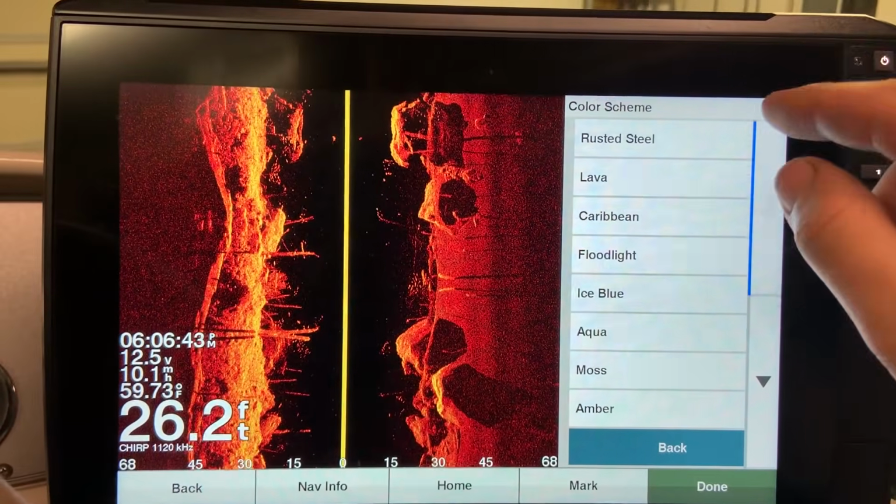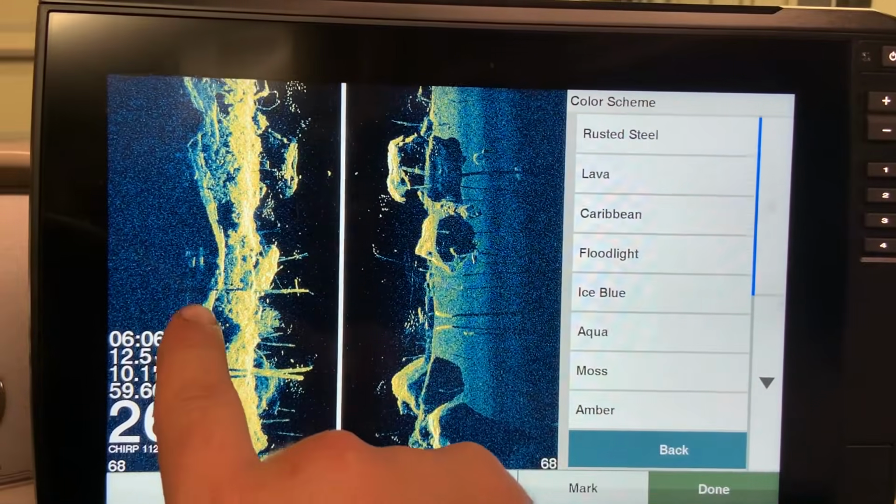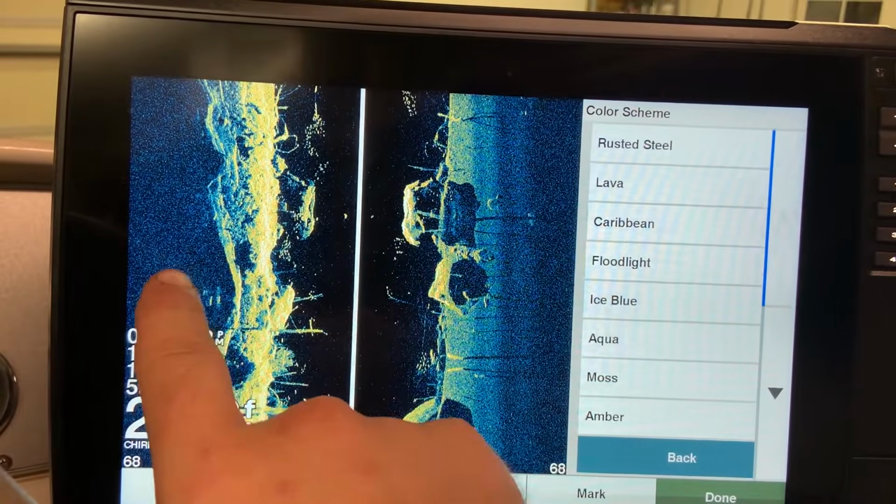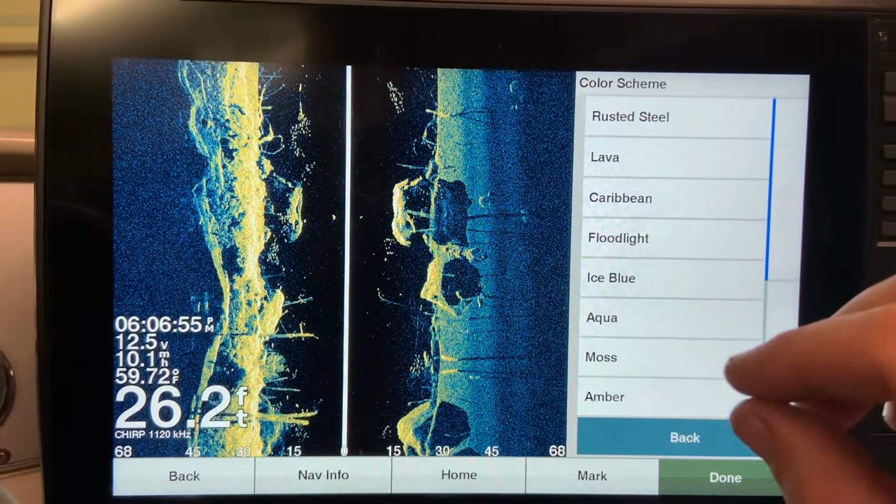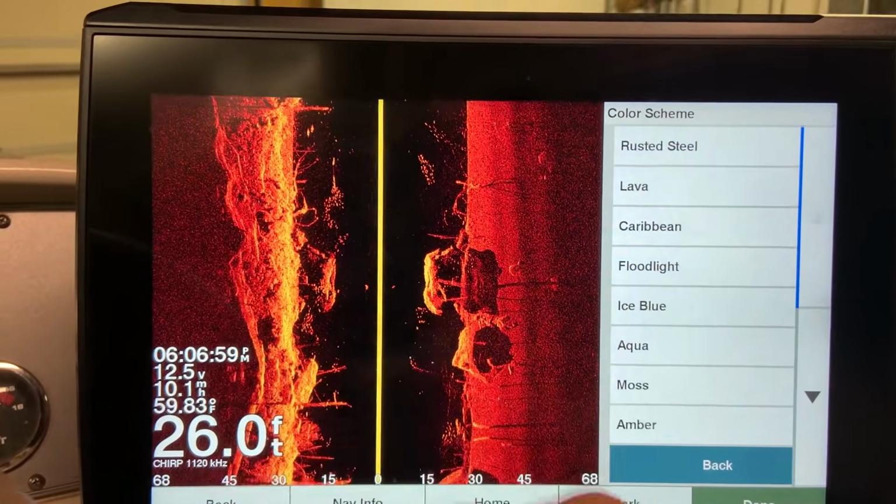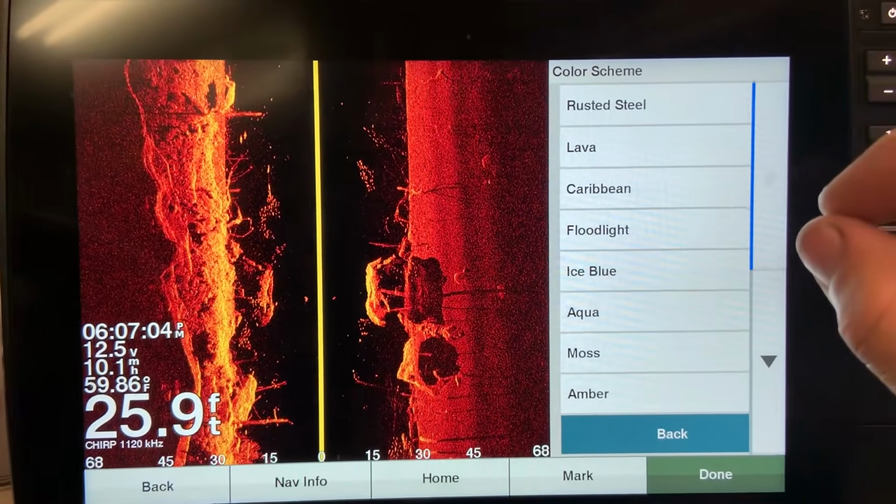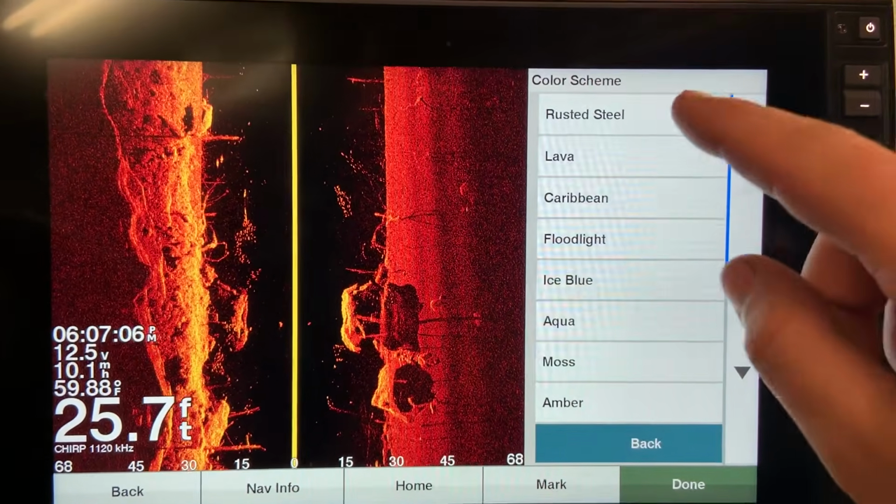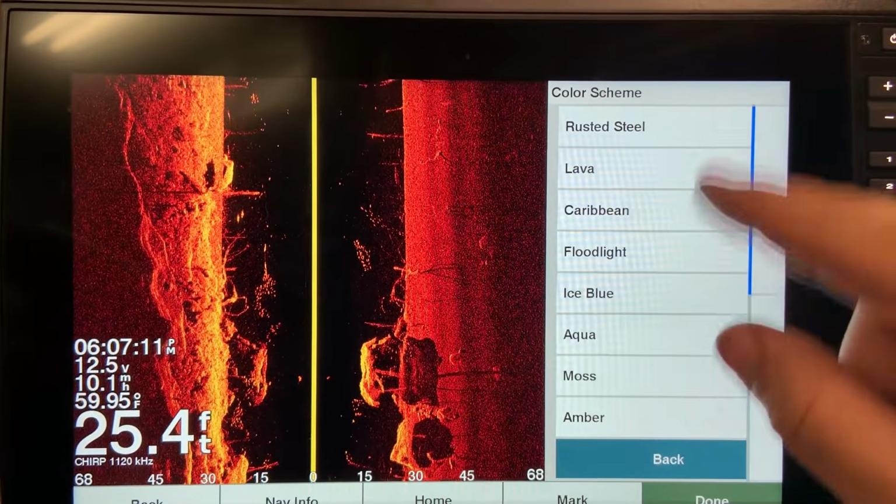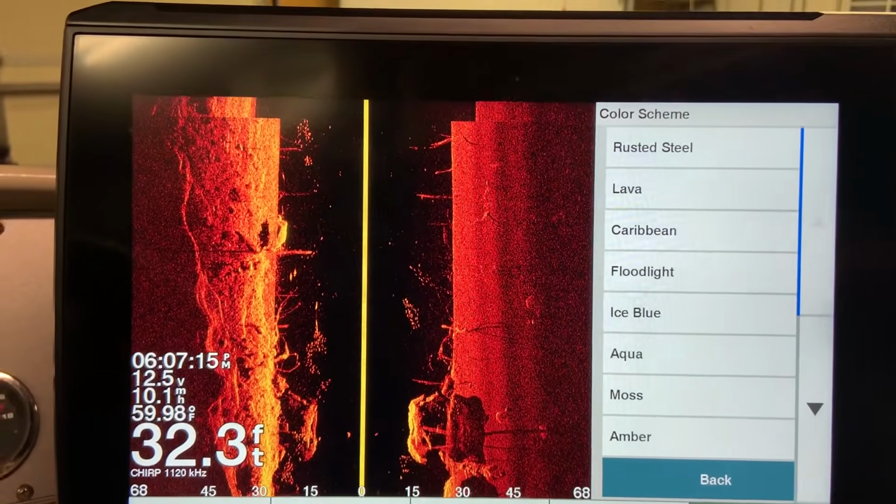The reason being is that I find that a lot of these other color schemes make things very grainy. As you can see, this black shadow over here has a lot of grain in it, and I don't like that. It's kind of confusing to my eyes. Whereas amber smooths that out, makes it not so grainy to my eyes, and things pop out really well. But again, you can play with this setting, what works best for your eyes and your body of water. This can change depending on the water that you are in. So play around with this setting, find out what works best for you.